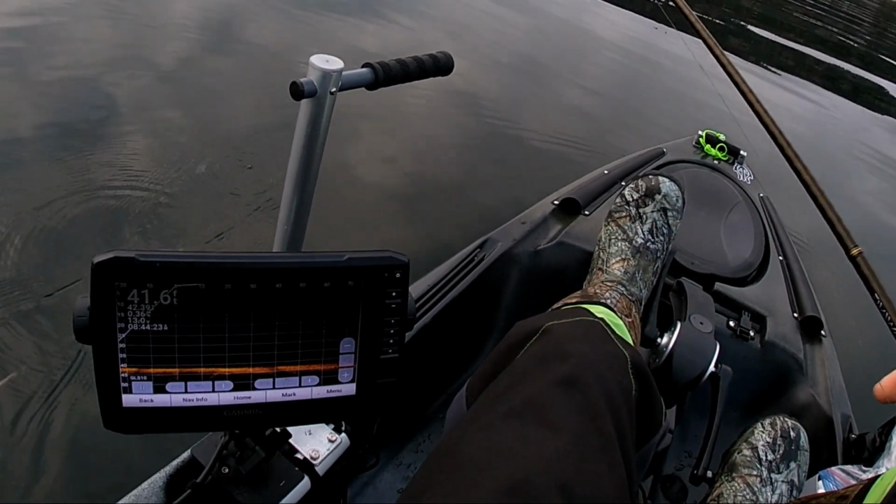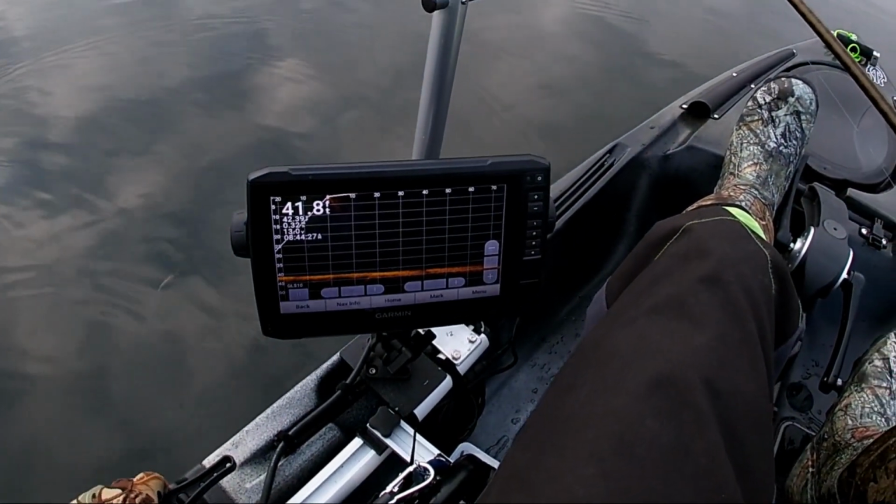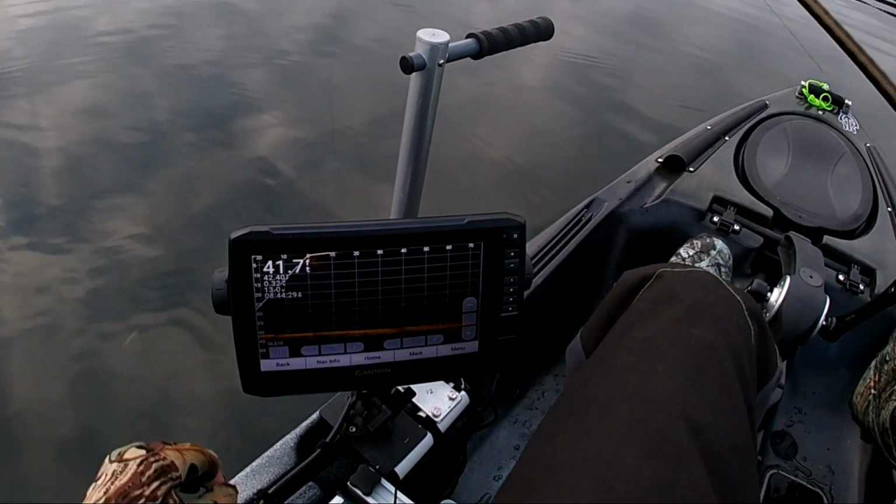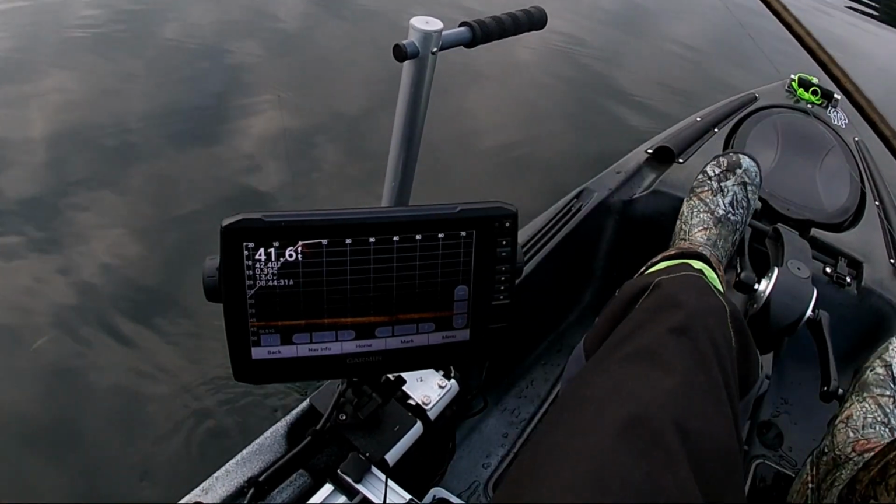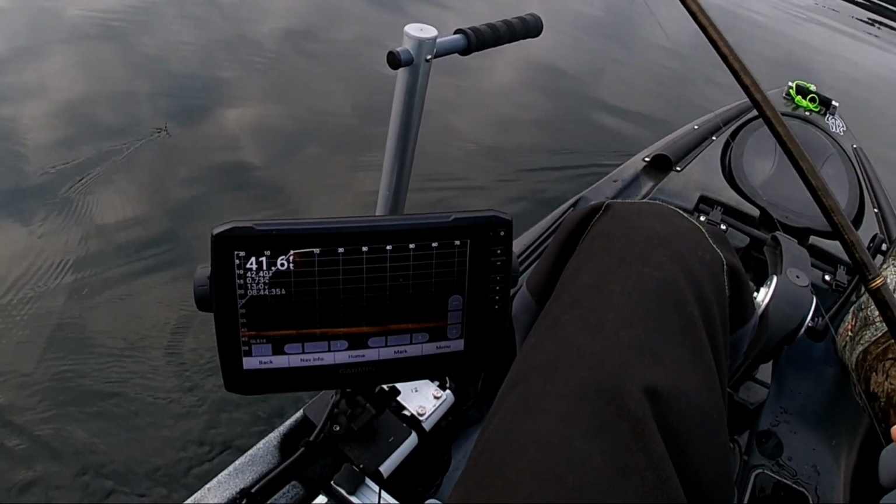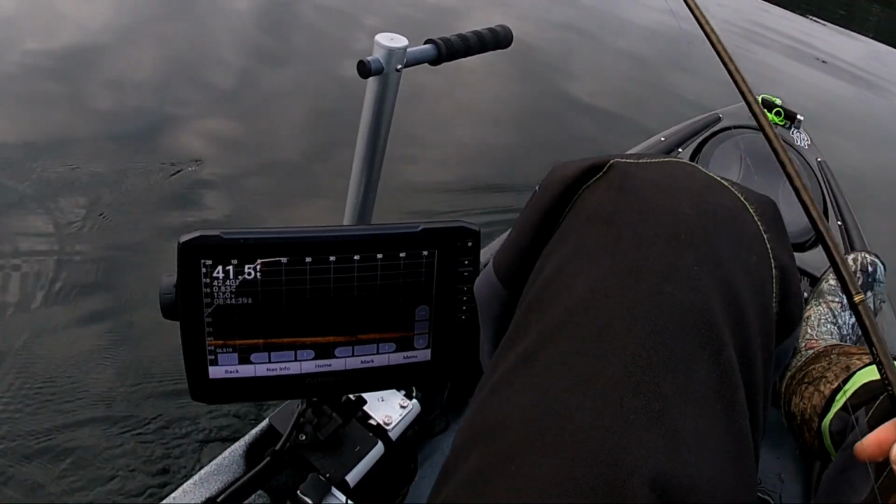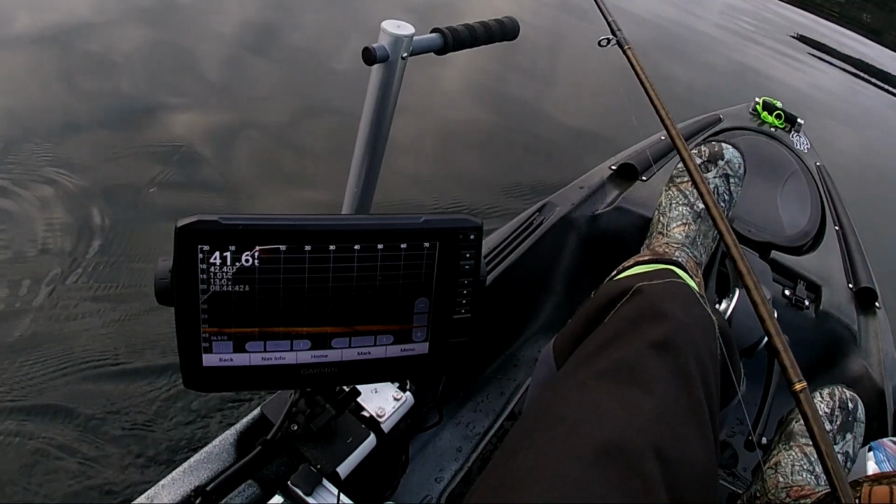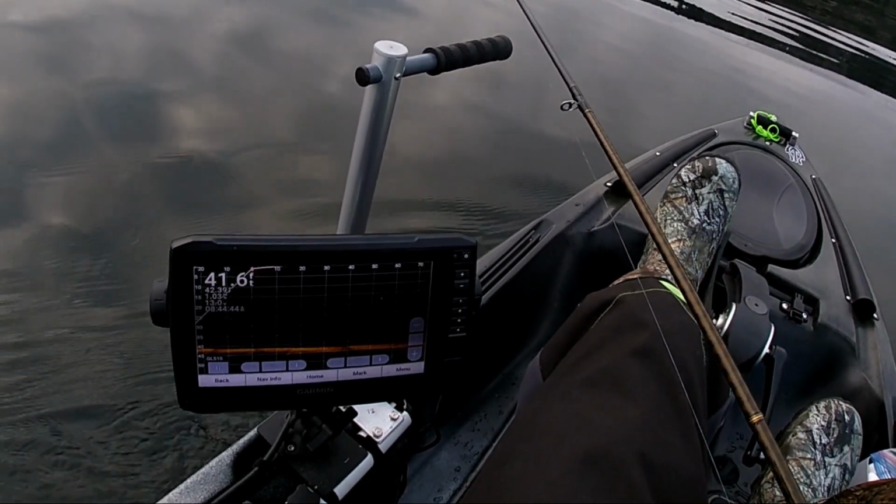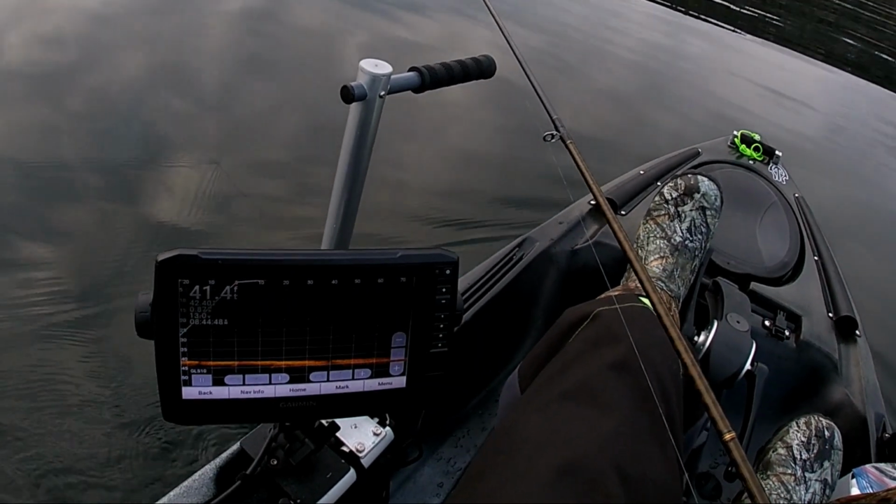Now, that's pointless. I've seen one fish on the graph here, and he was at 40 feet. So obviously, what I'm doing here is not going to be very effective, but right now I'm just trying to learn what I can do with my Live Scope and what kind of value it can add to my fishing experience, besides me gawking at the screen.